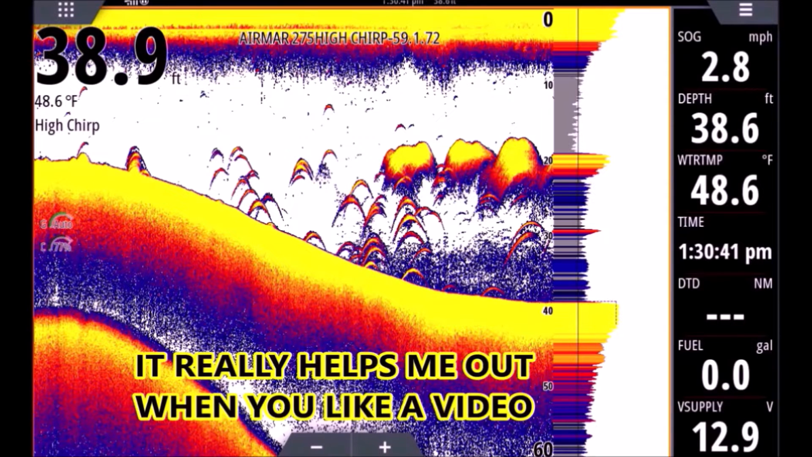A lot of the machines today, you can throw them in auto and they do fine. So you could always go back to auto if you're in trouble. But hope you guys dig this one.